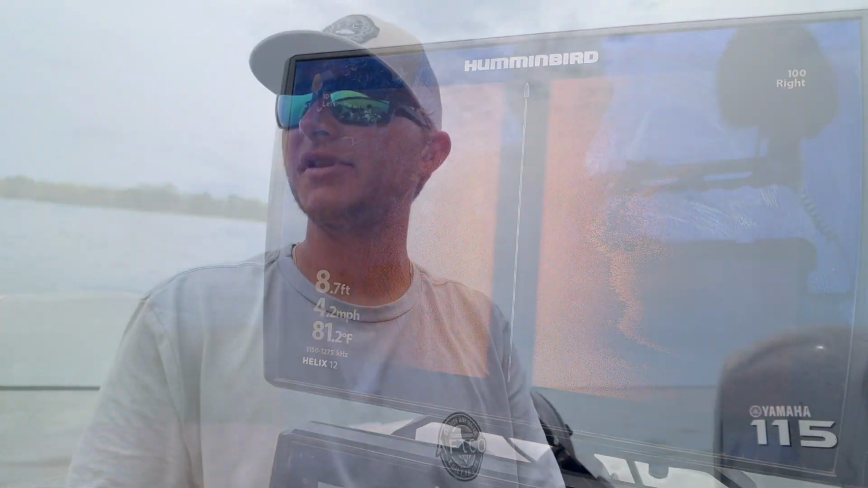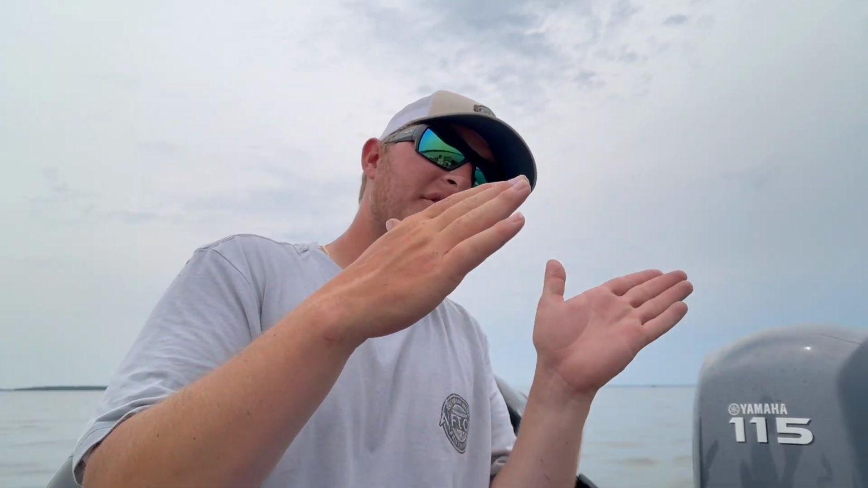That's boat control. So what I just explained there: if it's coming on the screen, you want to turn left. If it's coming over to the right, you want to turn right. It makes sense, but it's kind of confusing to a lot of guys. That helps you with boat control.